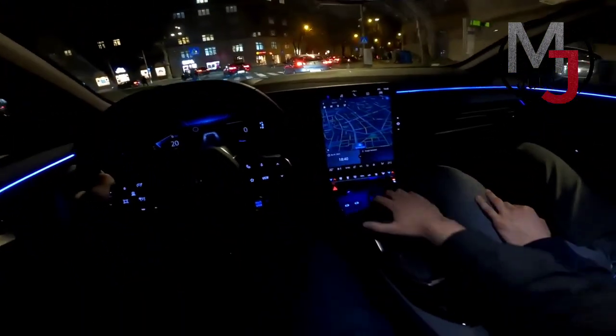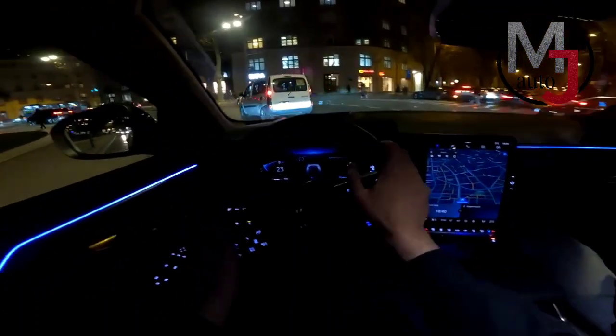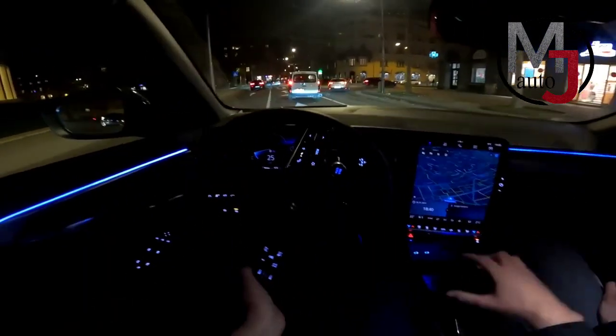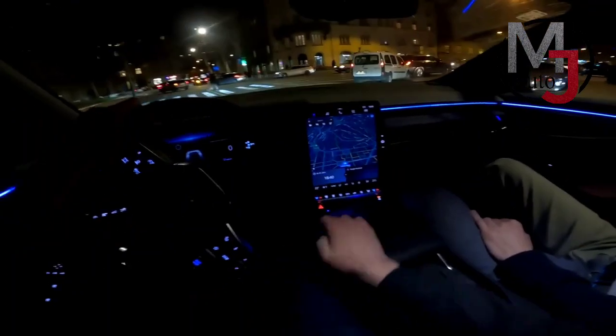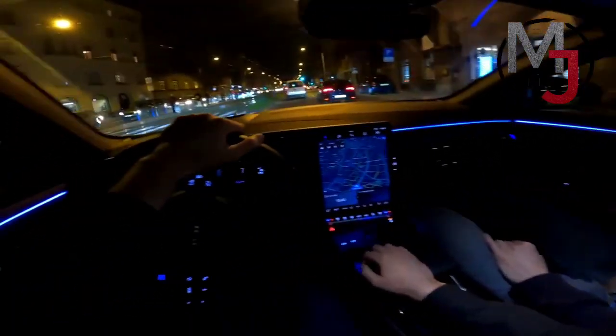The layout here, so you see this, you can move this middle section, and Renault is very proud of this sound, like you're adjusting your watch. You also get 2 USB-C ports, 12-volt power supply,